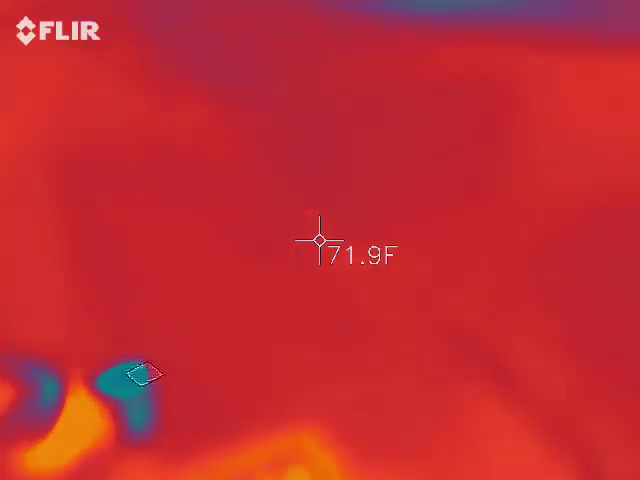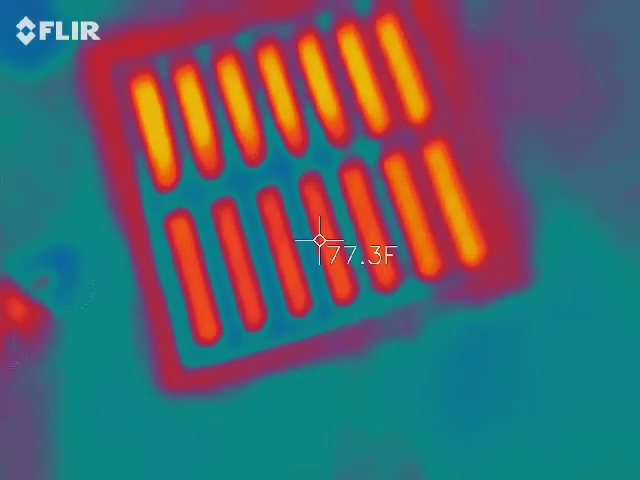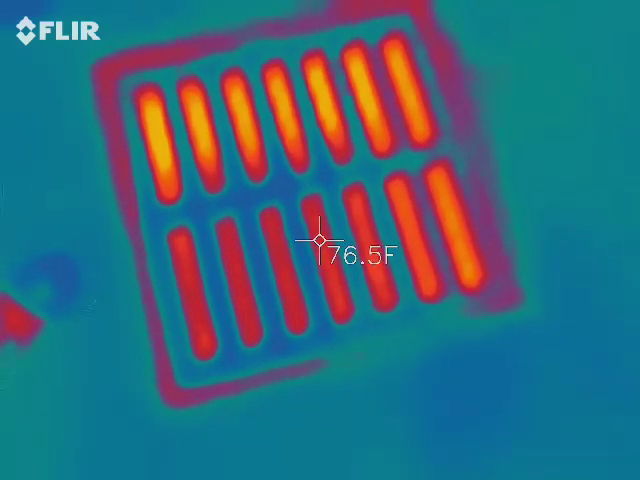We see a clown down there. 68.7 down there. Ghost. 77 for me. 70.1 on that side.